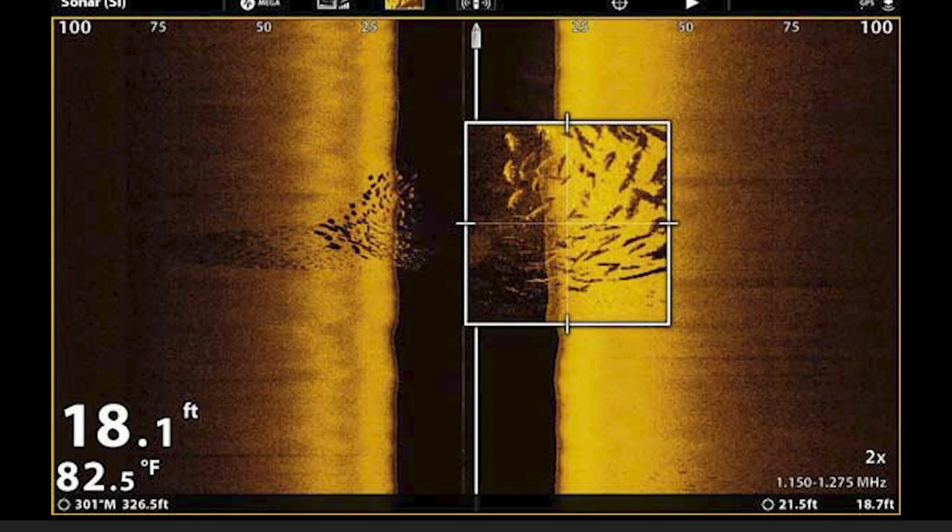Now, I don't believe these are bass. Bass do not usually hang out in a school of this size, and if they do, they're usually more spread out and not stacked as high vertically. But this is what you're going to see if you drive over a school of fish of some kind. They're usually going to be, hopefully y'all can see this on your screen, whether you're watching on a phone or a computer, little lines that are suspended off the bottom that, of course, do throw a shadow.